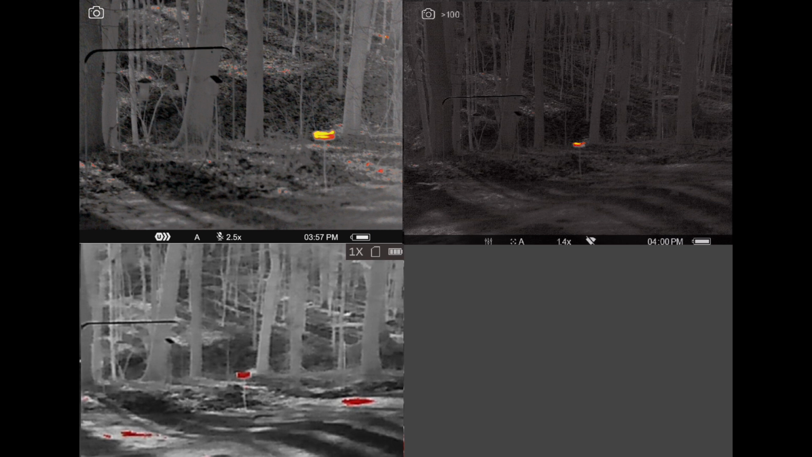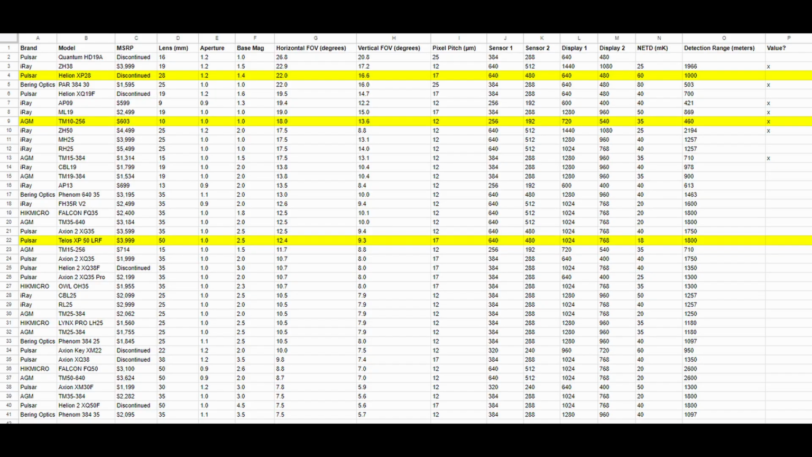So to summarize, if you just want to get into the thermal game, use it to help you identify something, the cheap $500 AGM, perfectly fine. You'll be able to find heat sources. It'll get the job done. If you want to have a little bit more ID capability, you can step up to the Helion XP28, and that's actually the model that I will never be selling unless something better comes out. But again, the manufacturers don't seem to care about having wide field of view monoculars, so I don't expect something better coming out anytime soon.